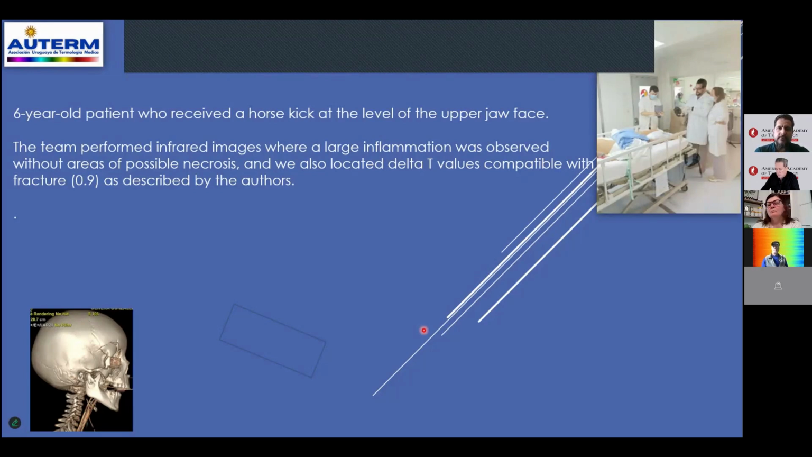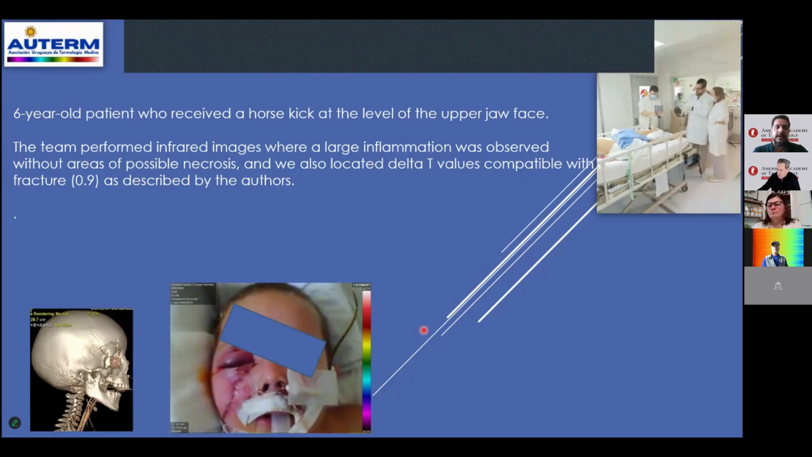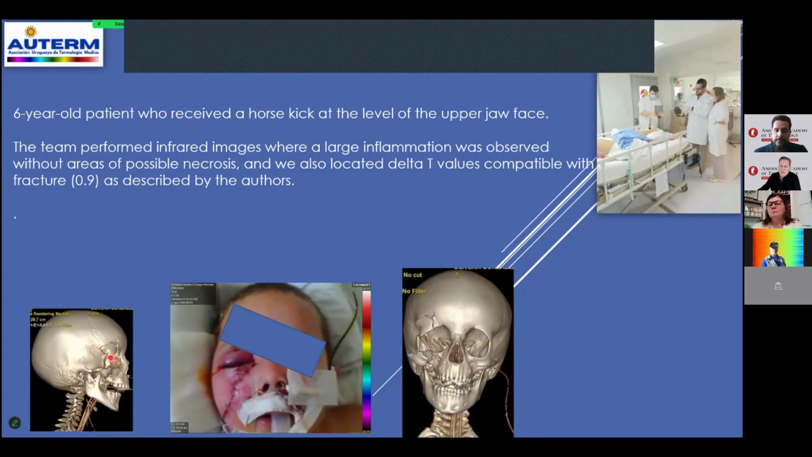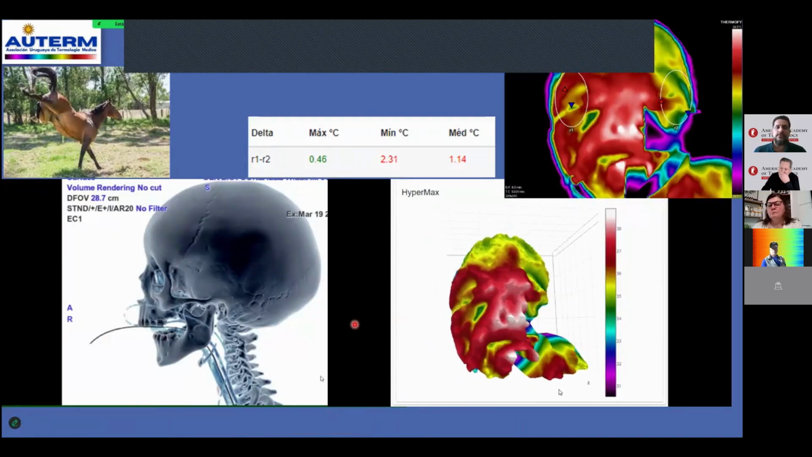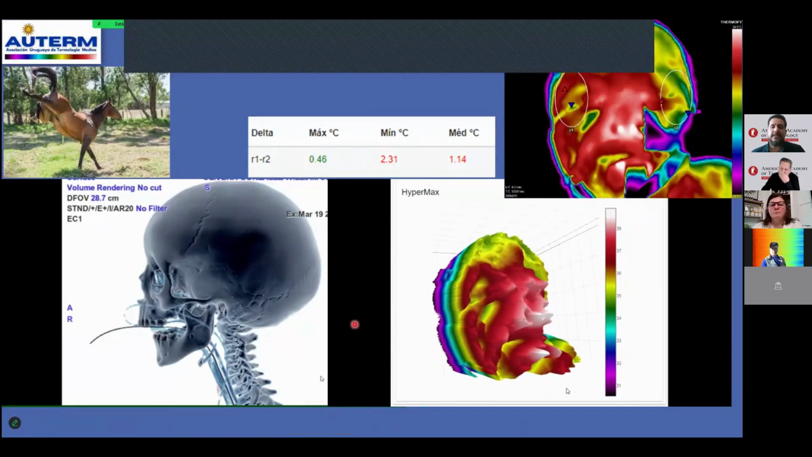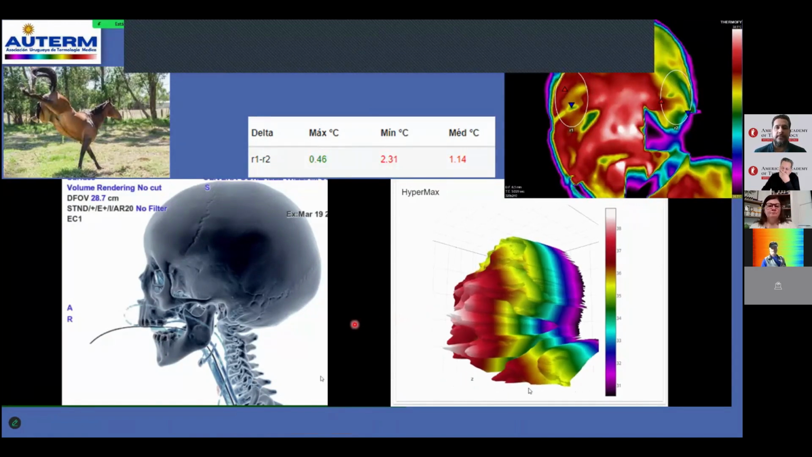This is the break point for the fractures in bones. And look at that, please. This is the second day of the patient. Look at that here, the 3D tomography reconstruction. Here, front image, see the broken orbital area, upside and maxillary. And this one, the reconstruction, left and right, the 3D thermography image reconstruction.